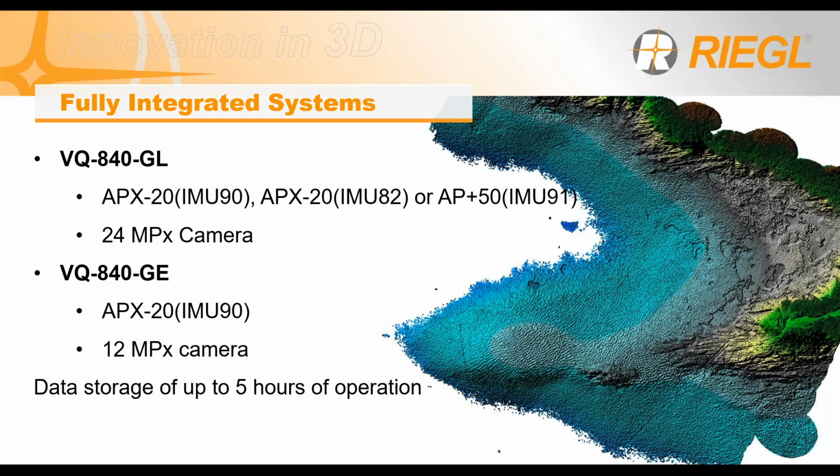Following up with the options you have for the GE, this is sold as a complete bundle, with the only option being an APX20 IMU90 and a 12 megapixel camera being integrated. Both these scanners are capable of data storage up to 5 hours of operation, meaning you can run multiple flights with these without having to run into any data storage issues.